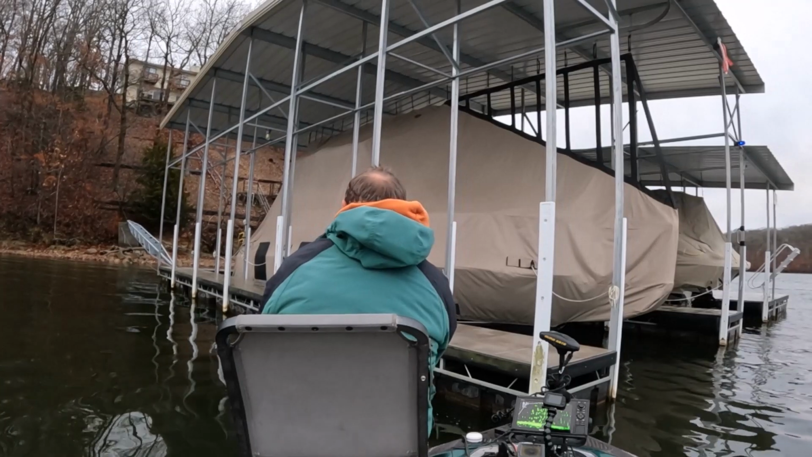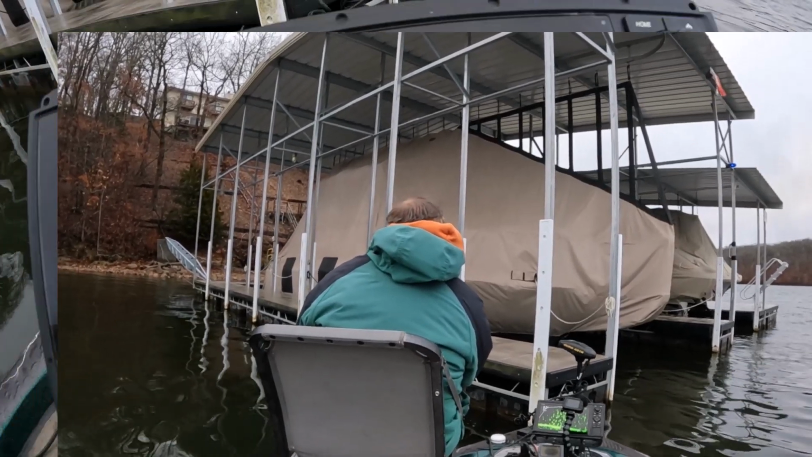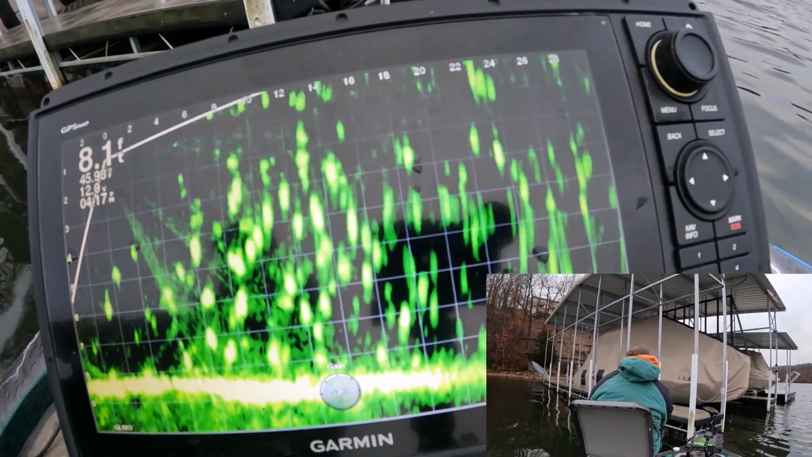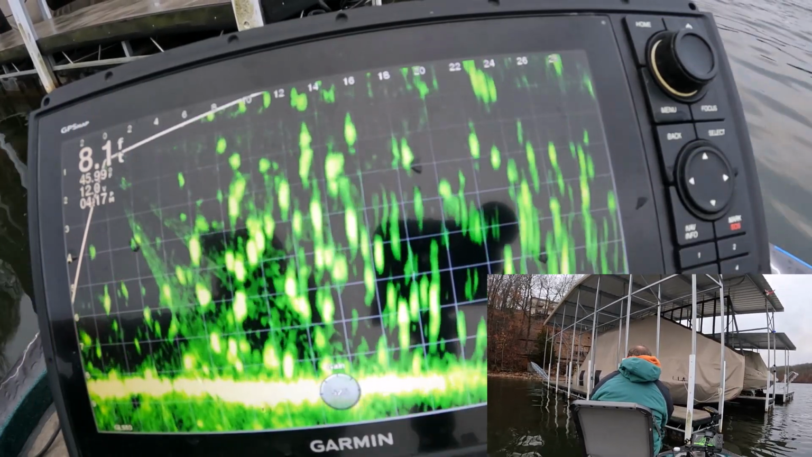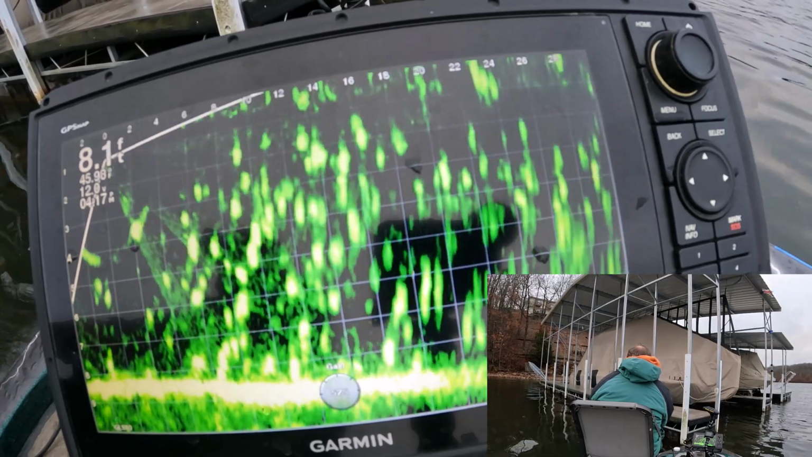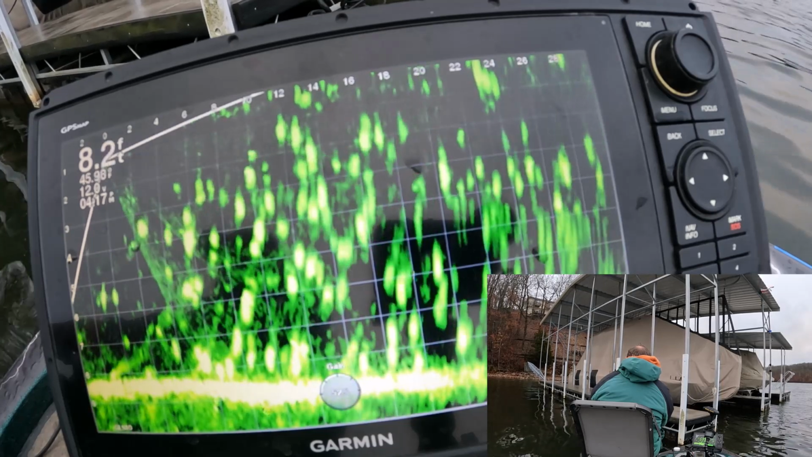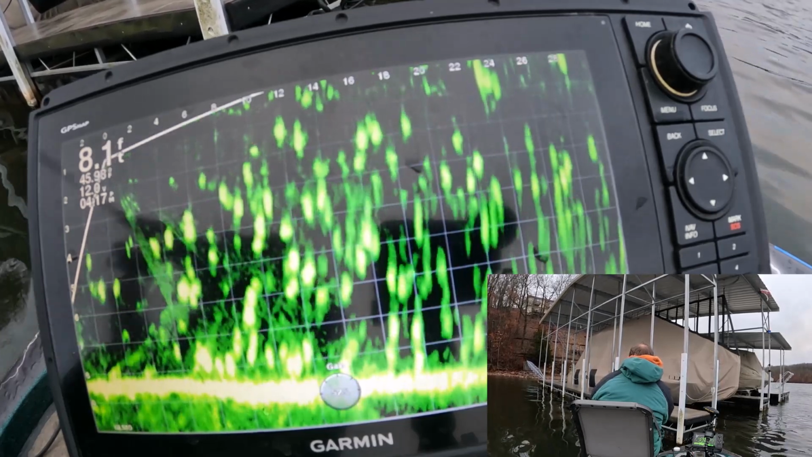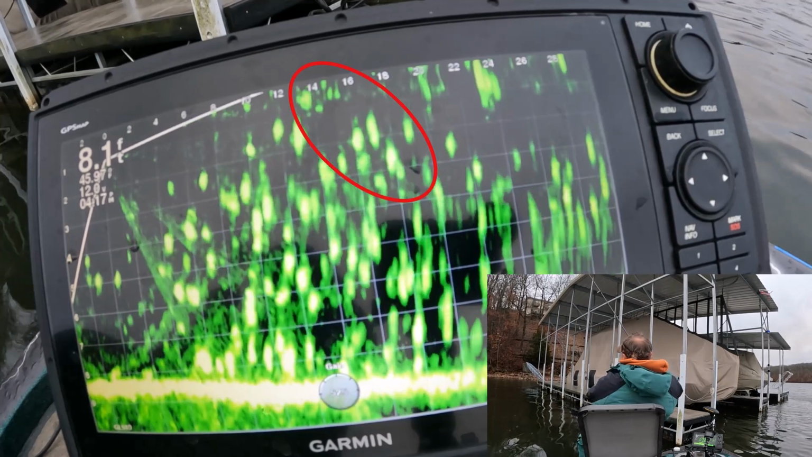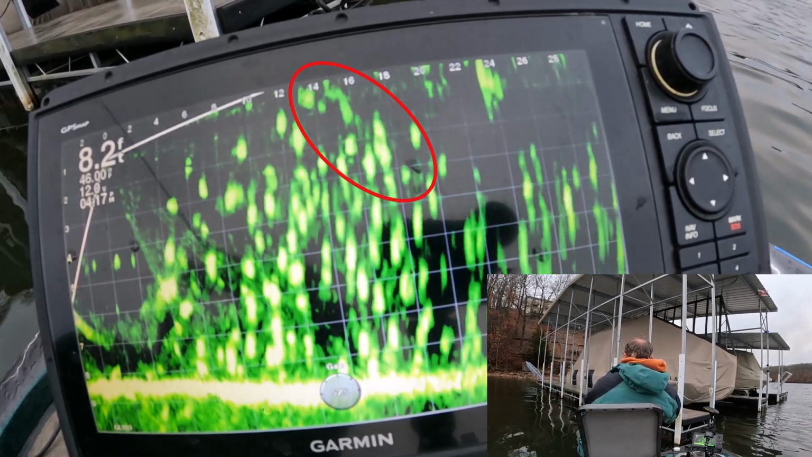Got 14, limit's 15. Getting darker and windier. I don't know if it's the color as it is the size. Fish on, 2 casts in a row with the white. Now I did not feel that fish.